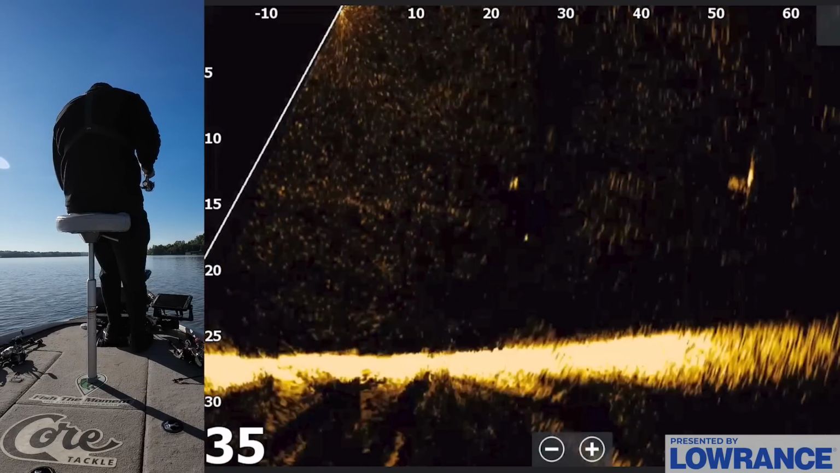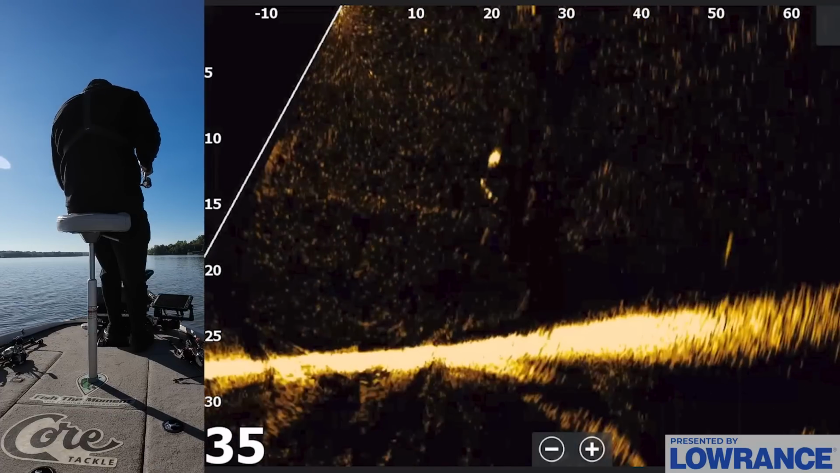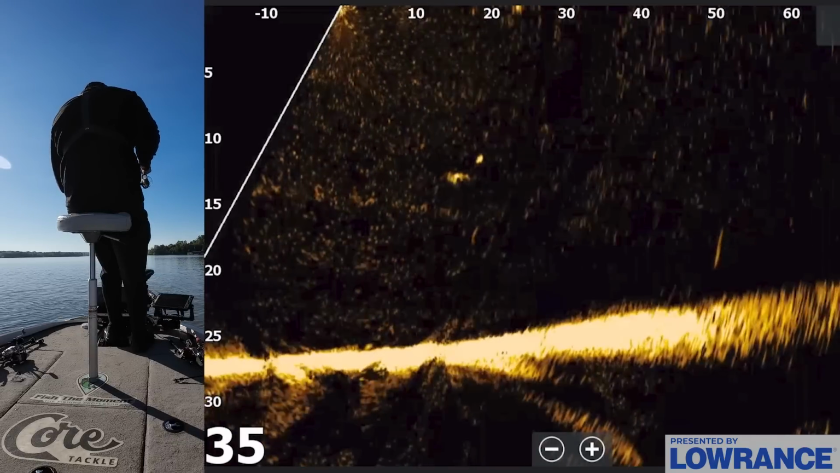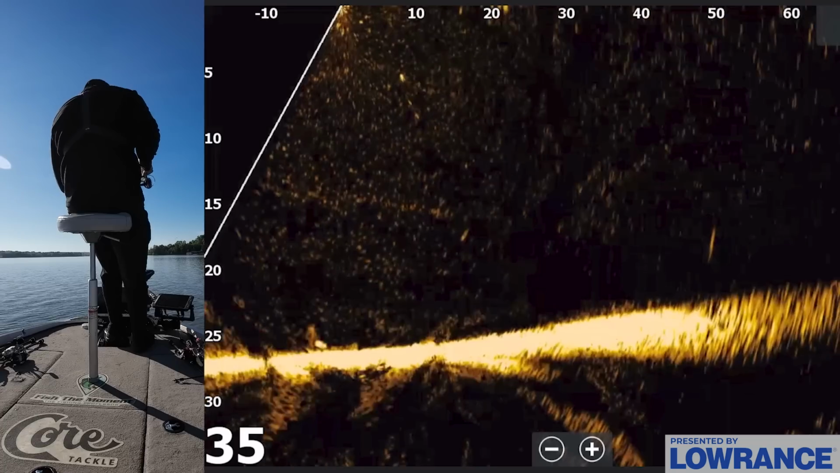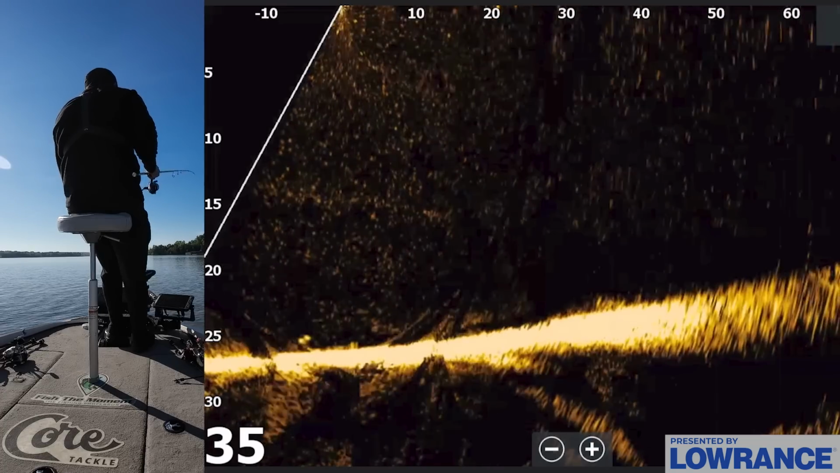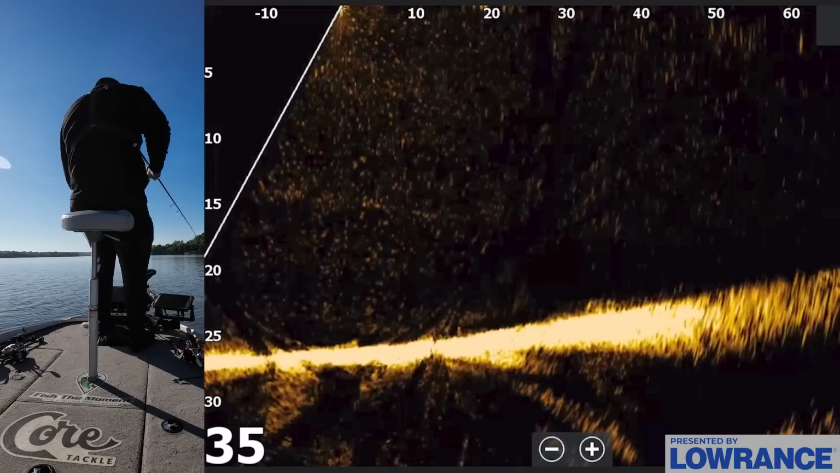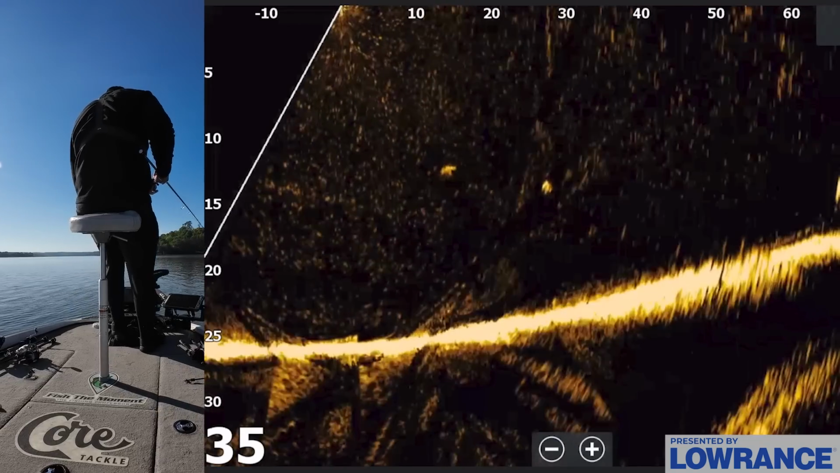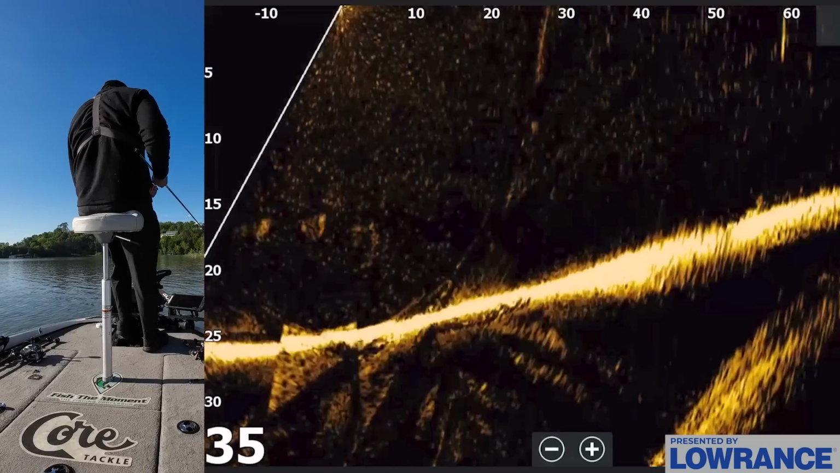Where'd my bait go? Oh, one's following it. He's trying to get it. There's a big gar following my bait. So you can see how long that arch is. That thing is very long. About to see him come to the surface here. He's right there. Yeah, there's a gar right there. You couldn't really see him, but there's a bunch of long returns here. When you get these really long returns, a lot of these are not going to be bass.